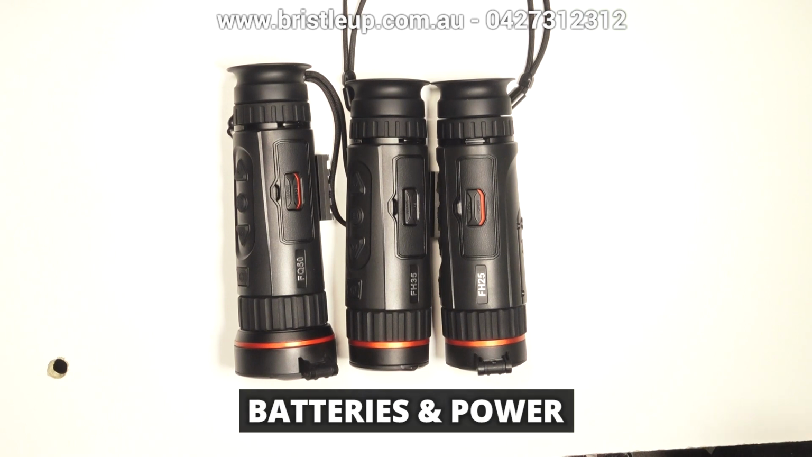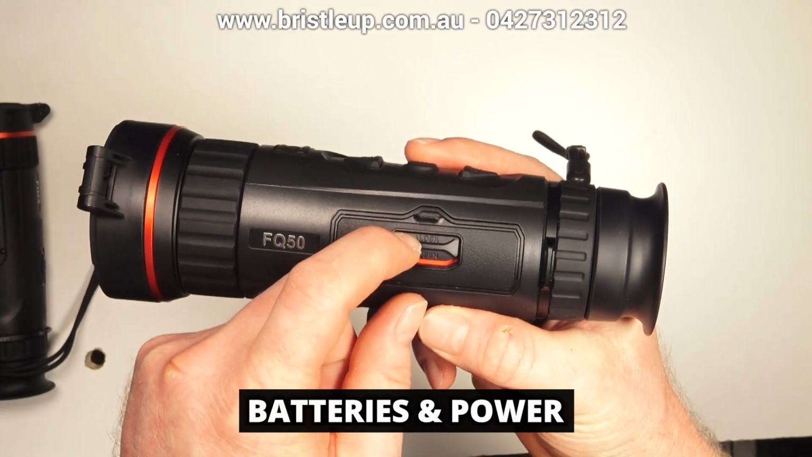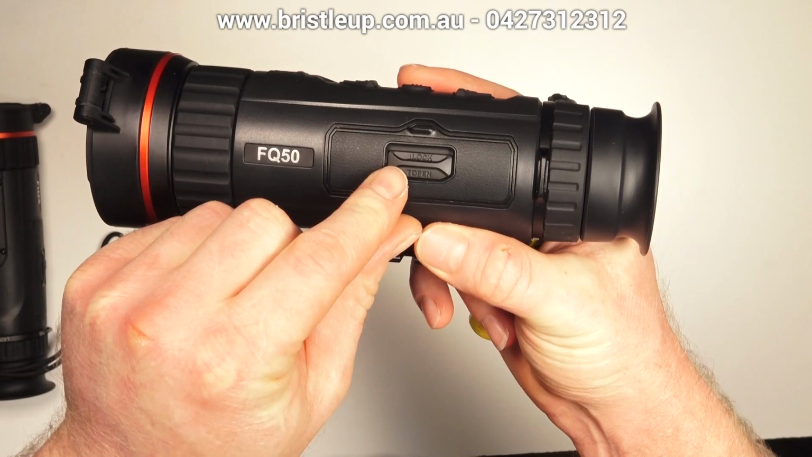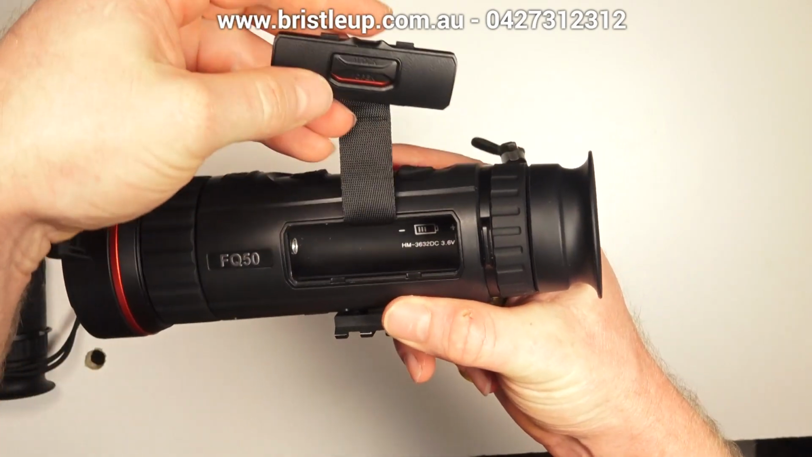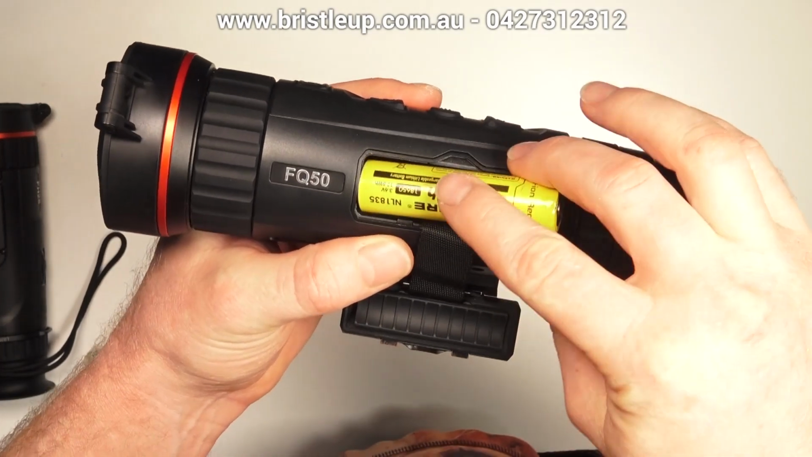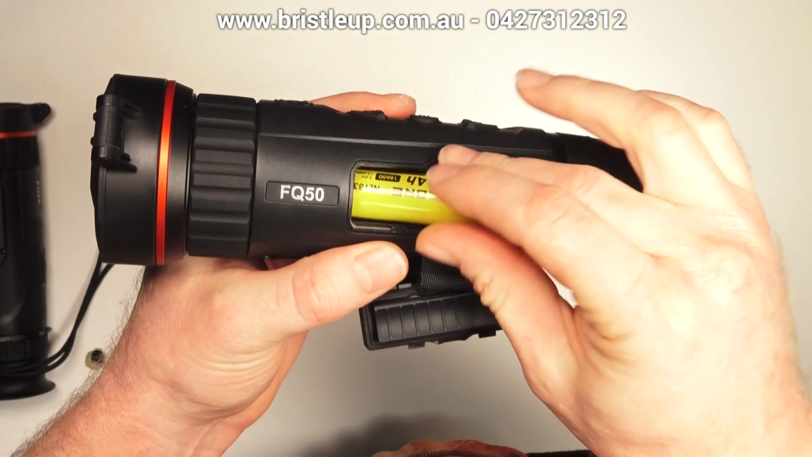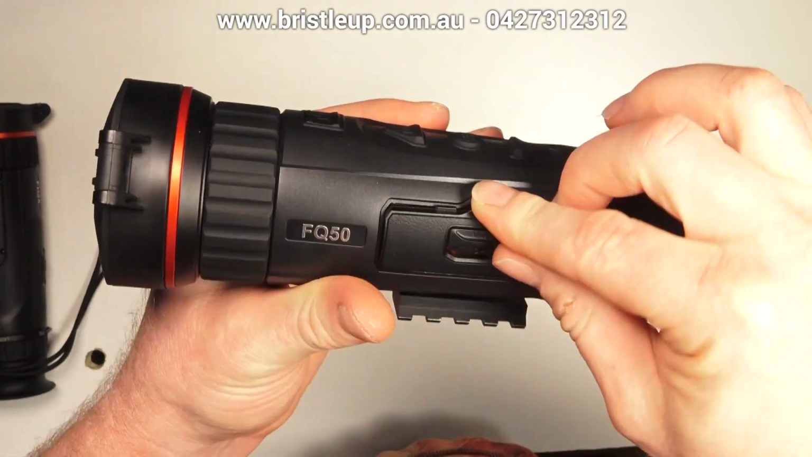The Falcon series all have removable batteries using the common 18650 battery. The pro to this is you can get these batteries just about anywhere, compared to units that have a proprietary battery that only the company that manufactures it makes. If that company stops making those batteries, there's basically nothing you can do. So that's always been a bonus with Hikmicro products.